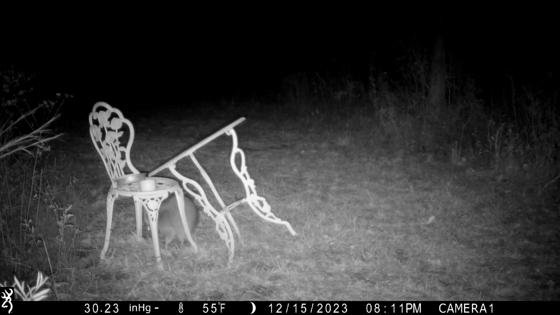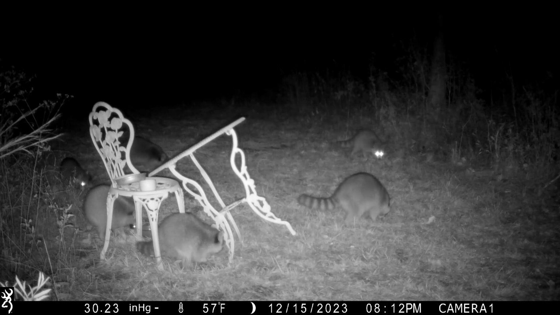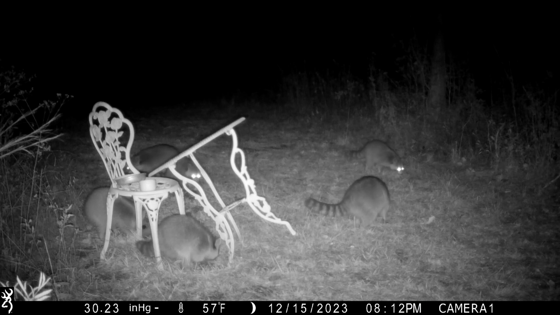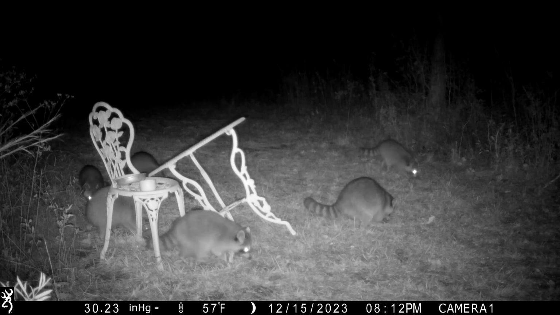This is where I wish I could get to know these guys. Is this the same group that we've already seen, because it's been a couple hours, or is this a new batch? You know, another round of raccoons. I mean, how many raccoons do I have showing up? I can't afford to feed them all.